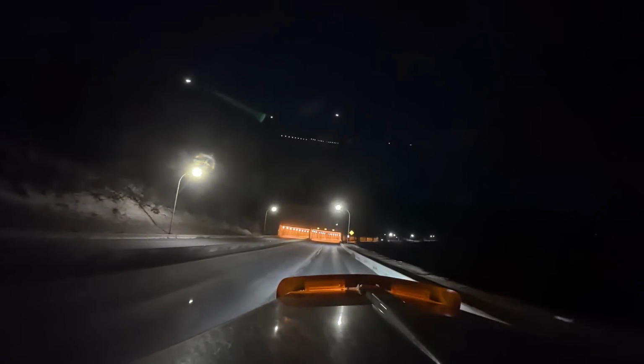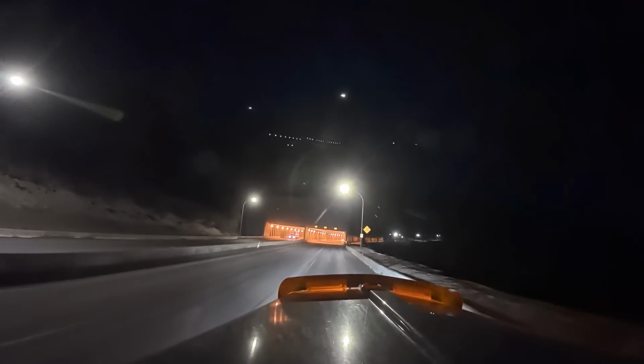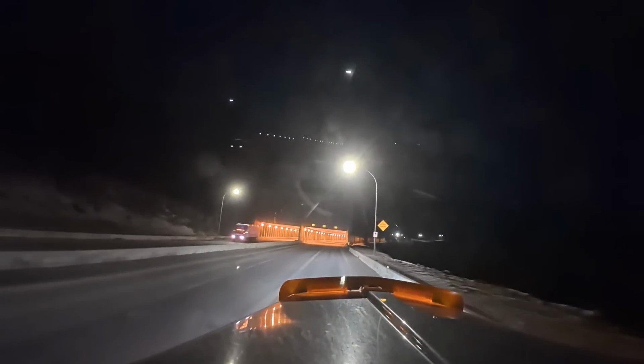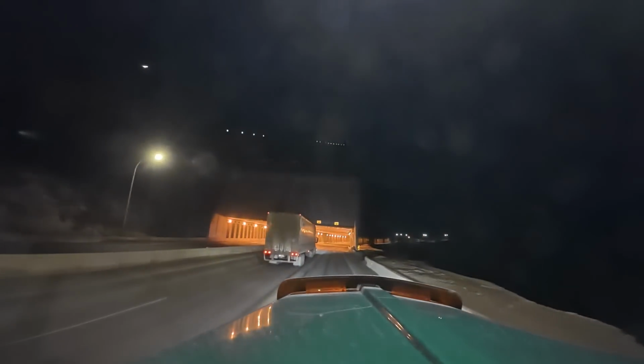Down to 25 kilometers an hour, 15 miles an hour. There's the Bare snow shed.